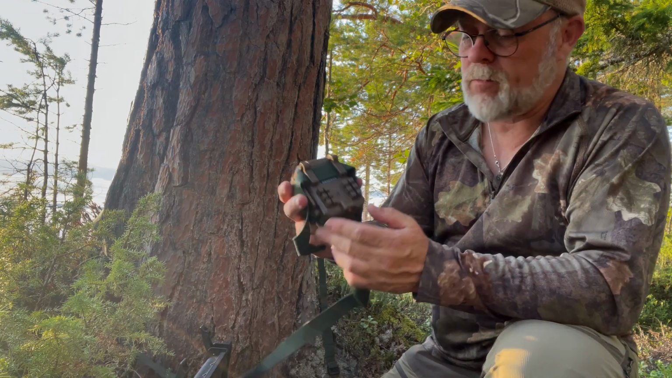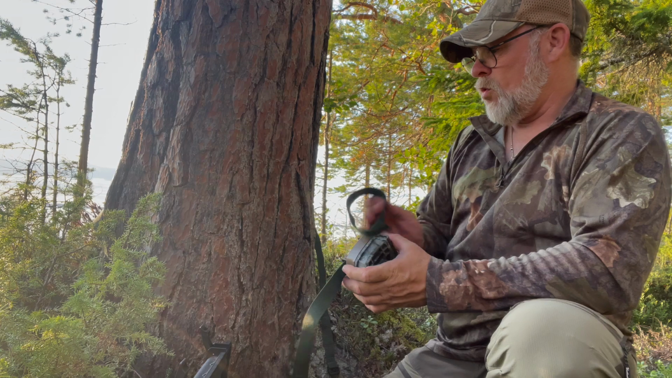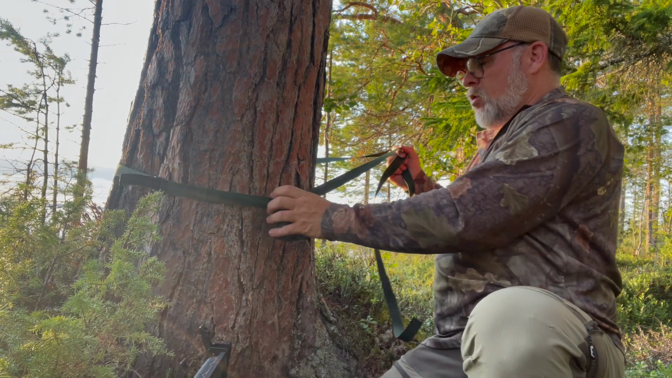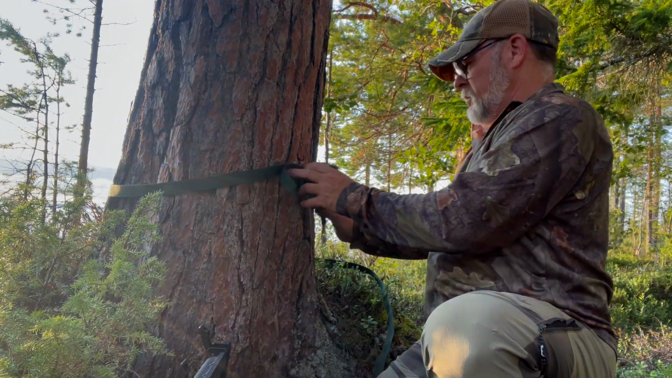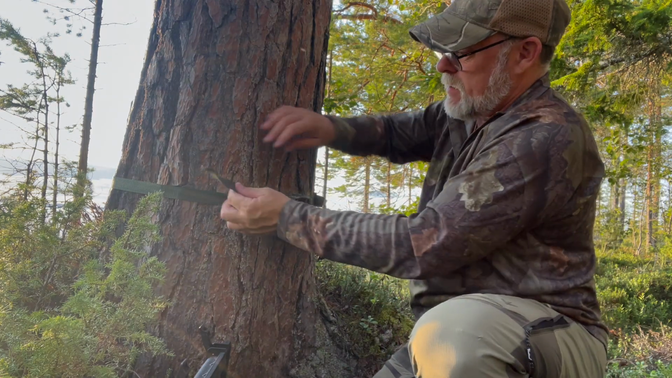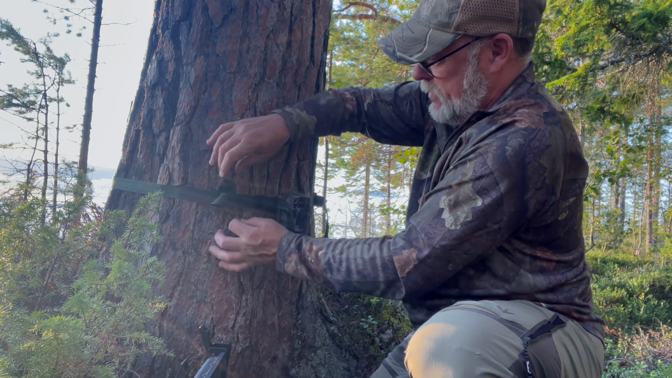I always label them. This is number 3. I always label them so I remember which ones I've put where and which one caught what wildlife, hopefully. I will tuck the excess strap away just so it doesn't get in front and set the camera off.